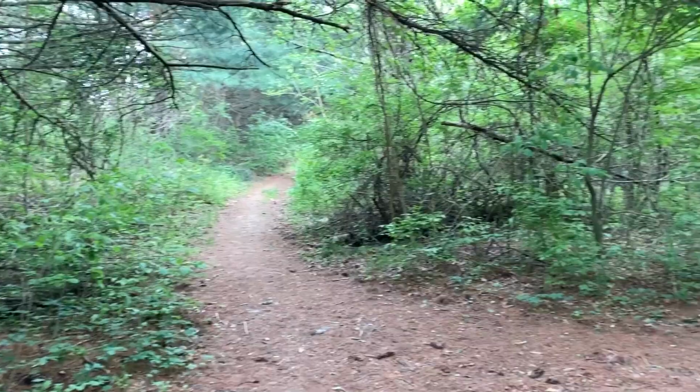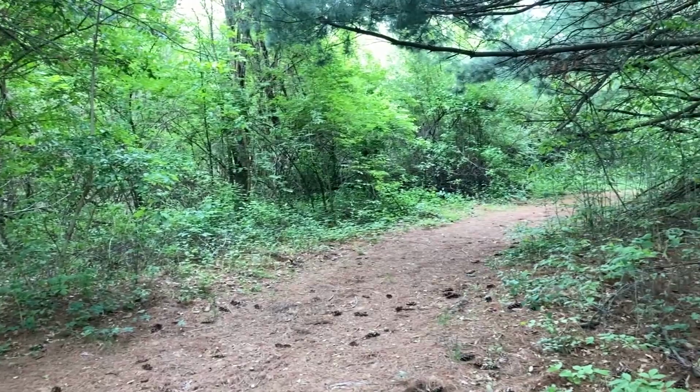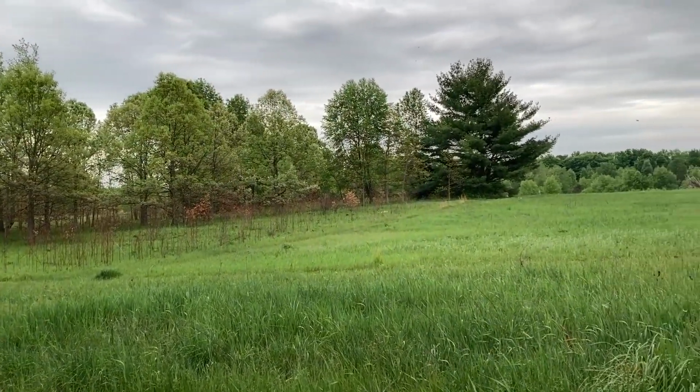Today I'm in southwest Michigan exploring the Chipman Preserve. This 228-acre preserve features 6 miles of trails through several habitats: savanna, forest, and grassland. I understand the lupine are currently in bloom, so let's go take a look.